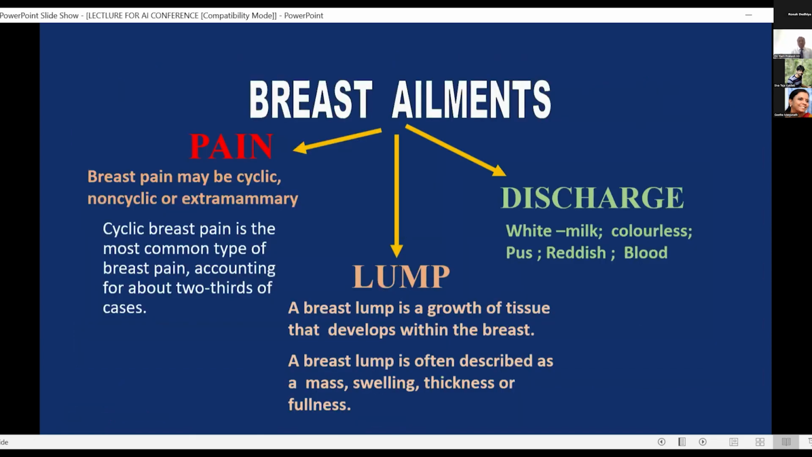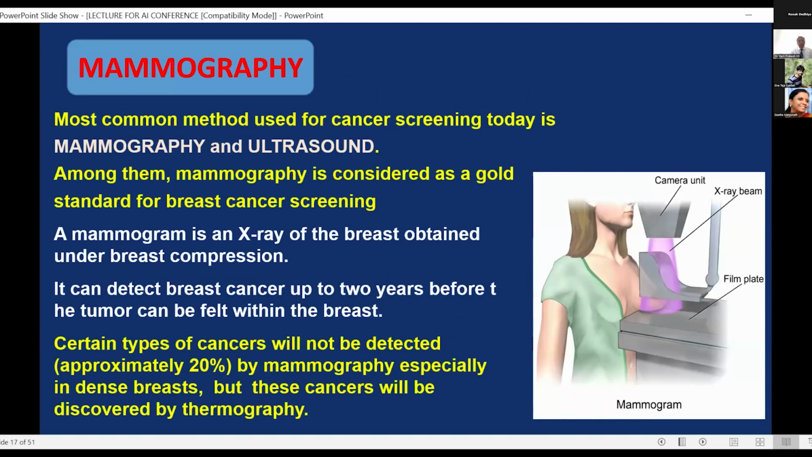All breast ailments can be divided into pain, lump, and discharge. Now the question is, are these usually cancer or are they not cancerous? That's the question. And how do we answer it? One of the first diagnostic tools available to us was mammography.